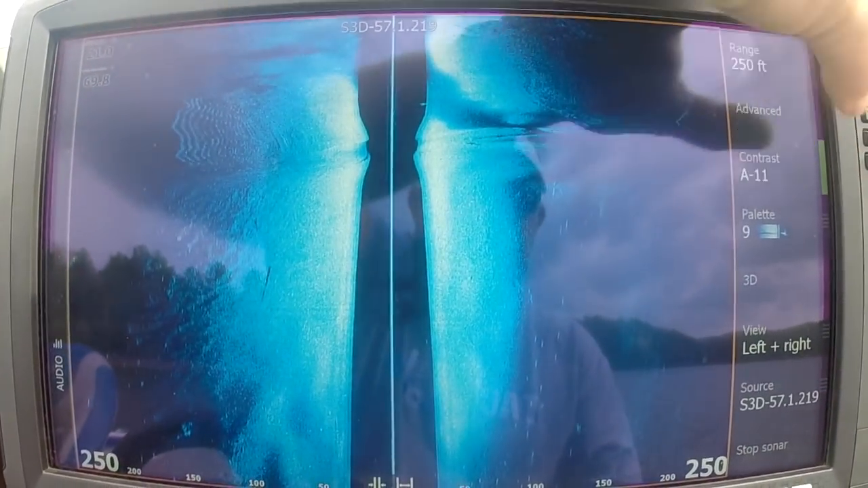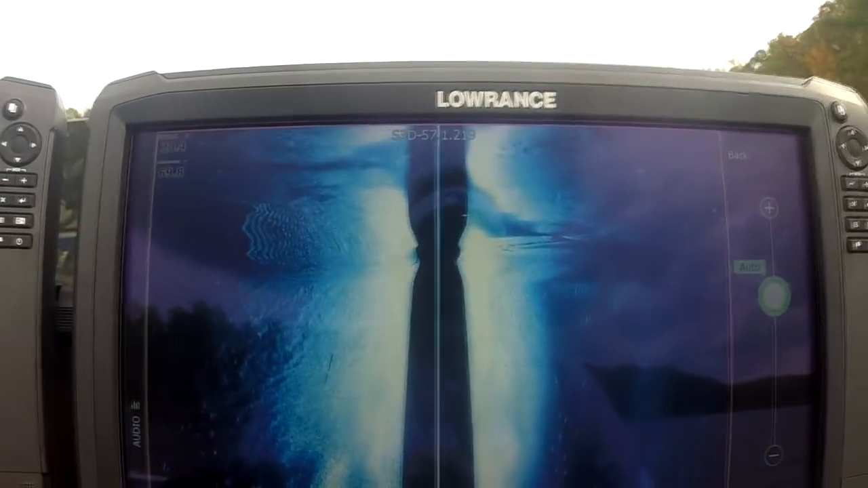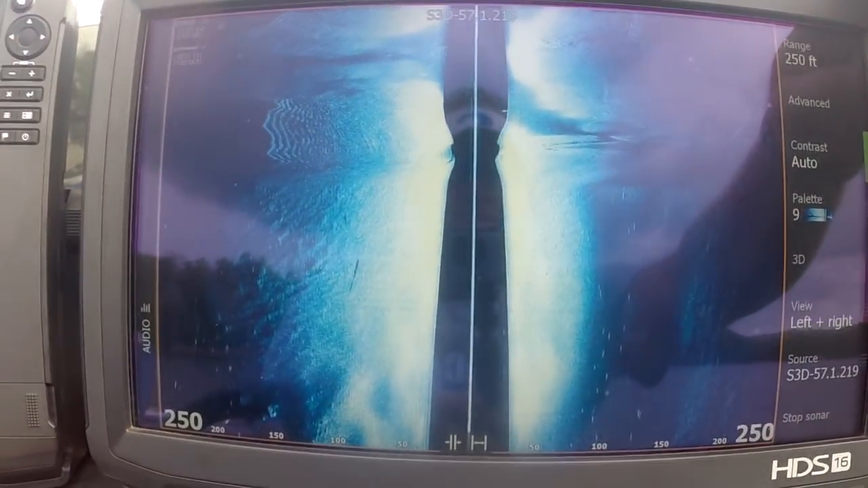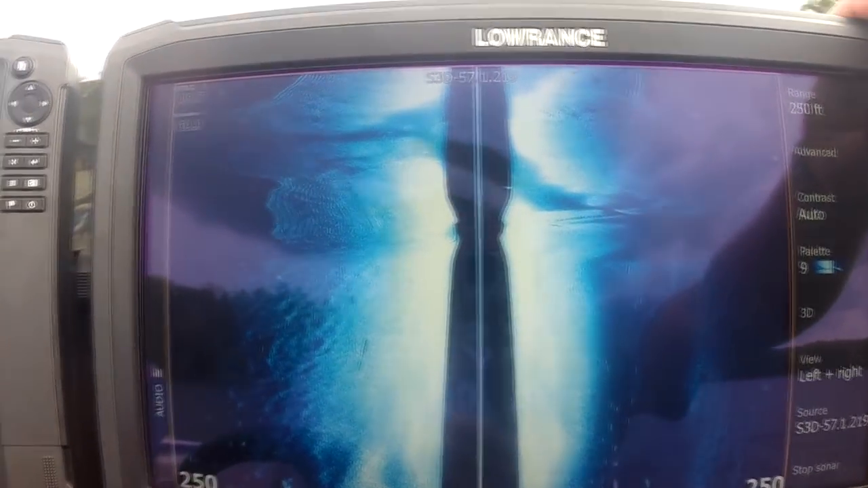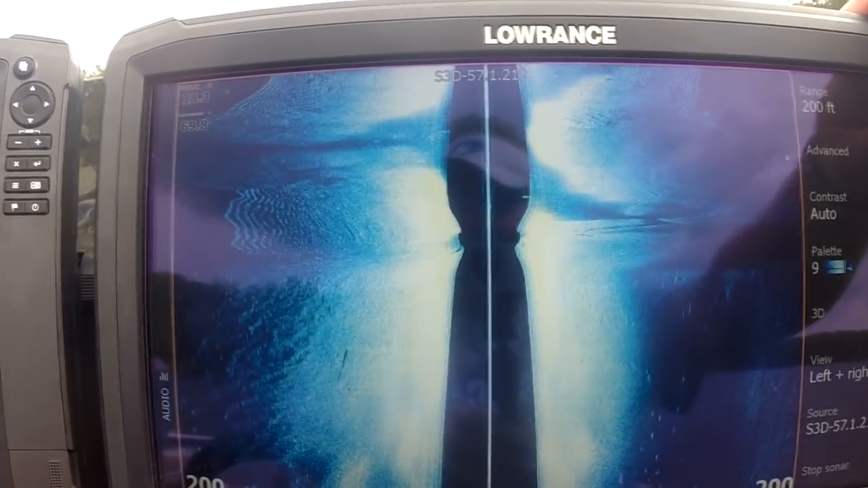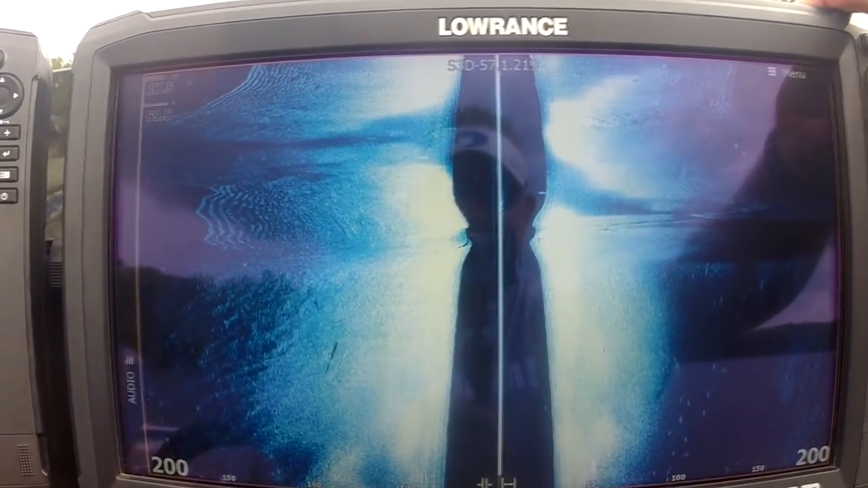See how it's a little dark? I've got the contrast way down. So we're going to crank the contrast up just a hair, and we're going to start seeing some more pronounced stuff here. We're looking 250 foot each way. Looks like we've got a little cut on the left here that dipped in. So as it narrows up, I'm going to start zooming in a little bit.